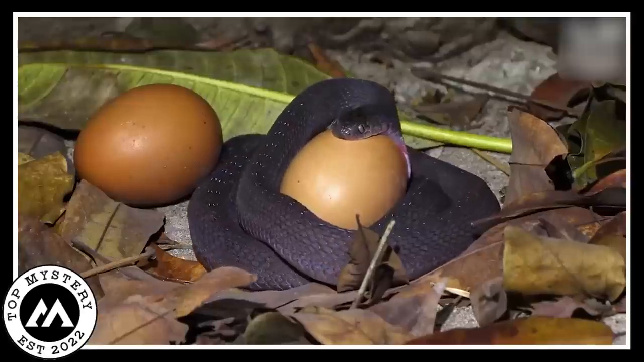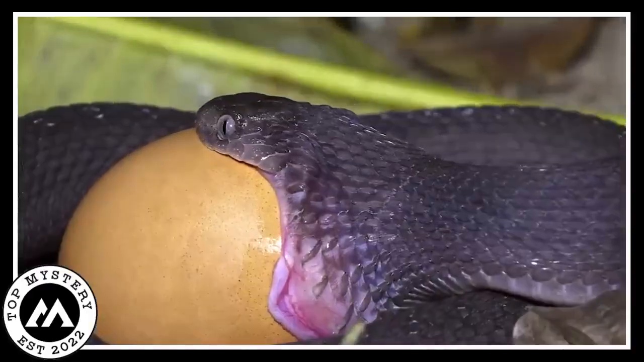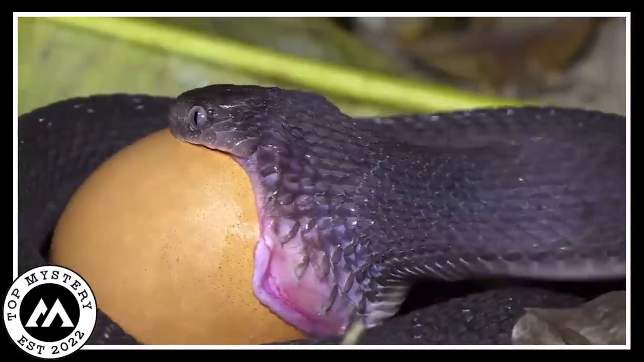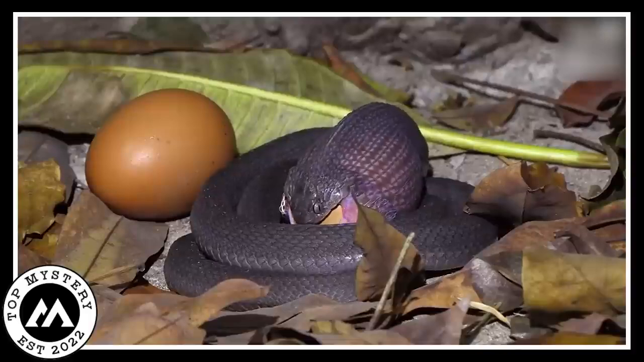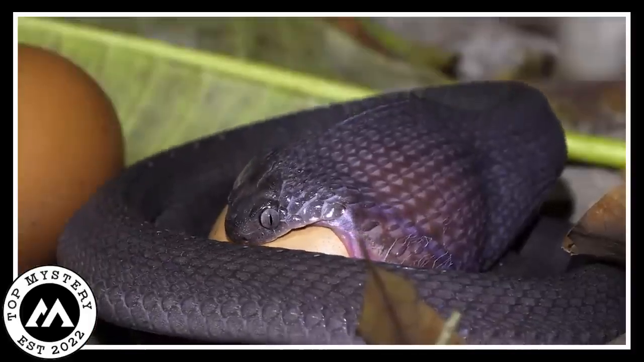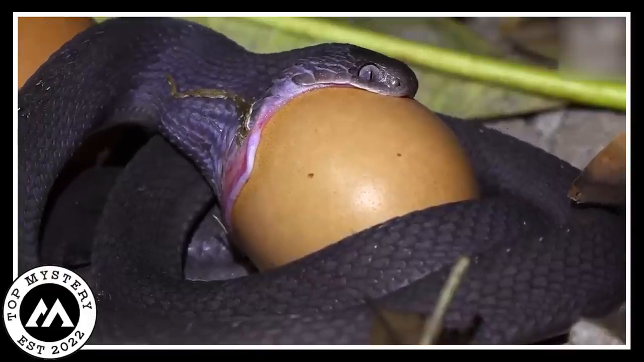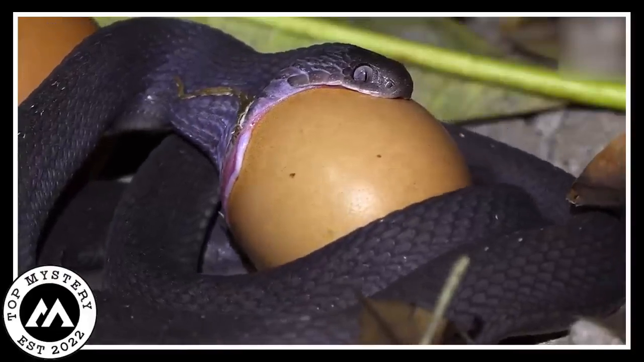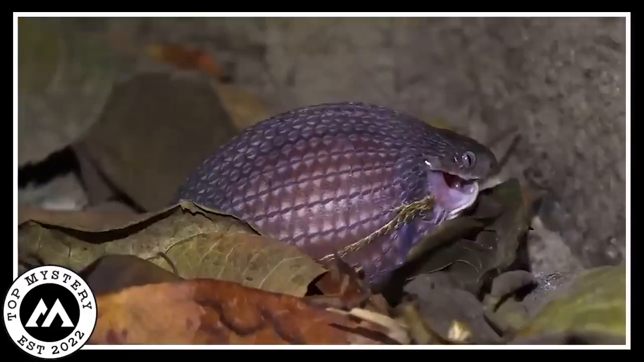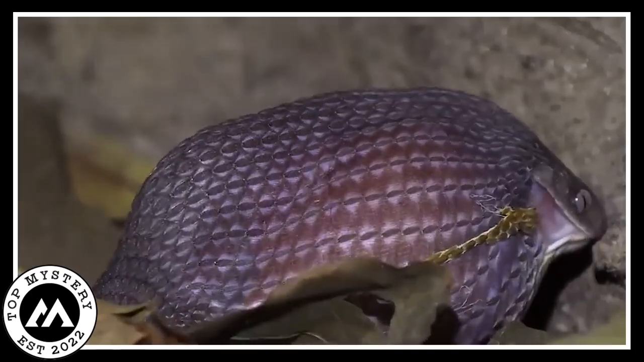It is remarkable to see how well the snake can swallow such a big object as an egg. The egg, so delicate in comparison, vanishes in the curves of the snake's grip. The fantastic way the snake's body expands as it swallows the egg highlights the cobra's extraordinary flexibility. The video showcases the cobra's remarkable hunting abilities and offers a rare look at its eating habits.